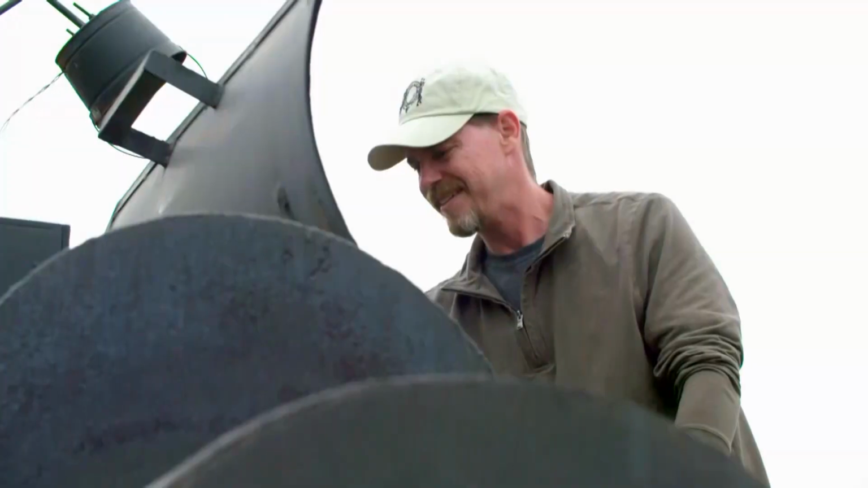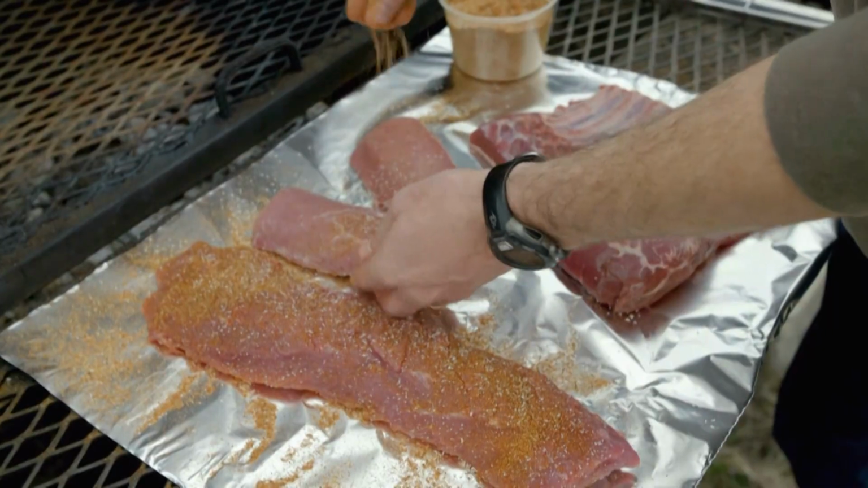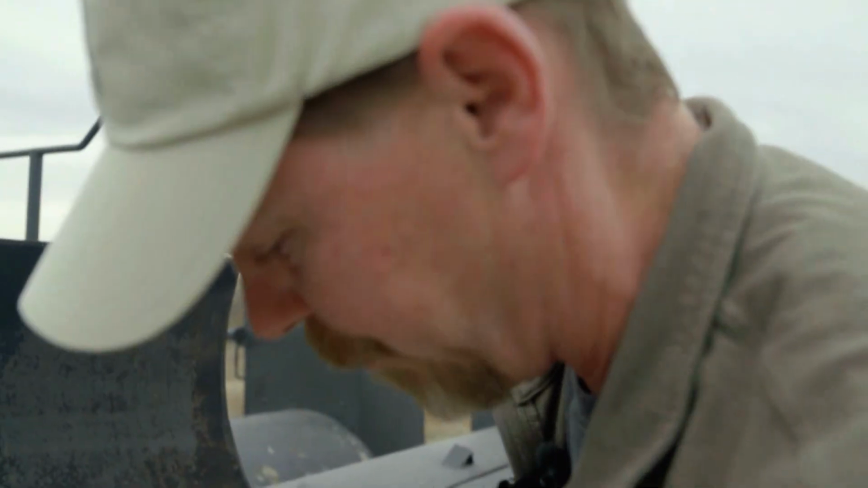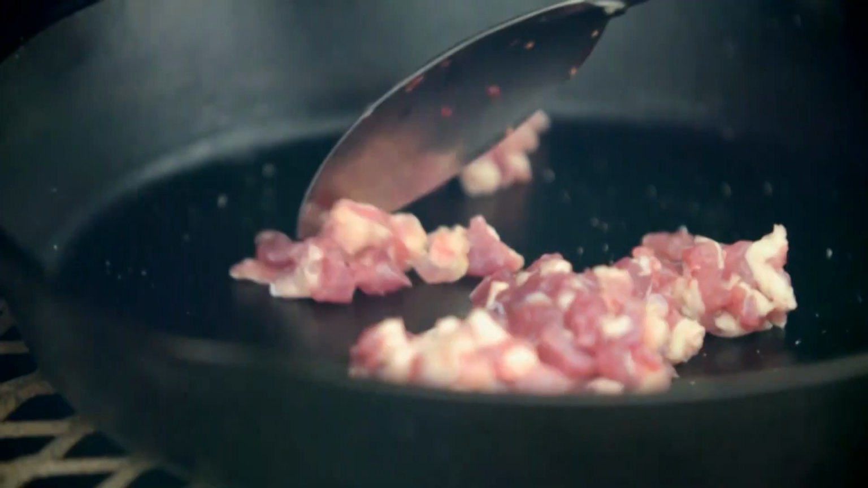Chris Hughes over at Broken Arrow Ranch, man, he came up here and he did a bunch of cooking for us. Wild boar is very lean, much leaner than domesticated pork. Because of that, it can take a pretty heavy seasoning and really needs a pretty fair amount of salt on it. Because it doesn't have the fat to carry that flavor, it really needs that salt.